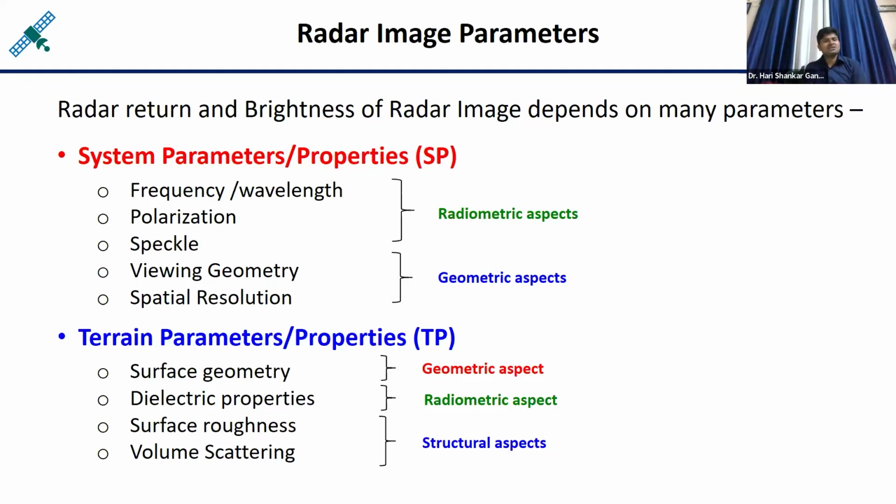Another set of parameters is the terrain parameters. Terrain parameters mean target parameters, or feature parameters. Over the Earth's surface, different types of features are there, so their feature characteristics may be different. It means their responses in the radar images will be different. So how they are getting changed? Those we will try to understand.